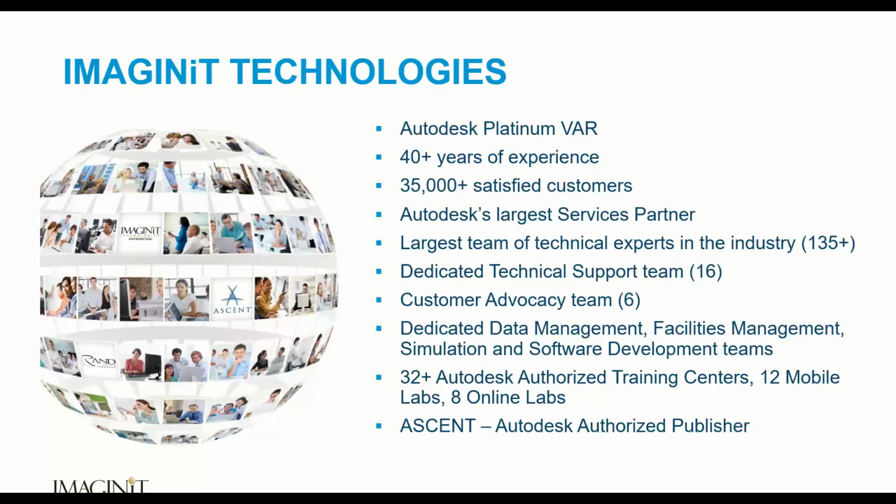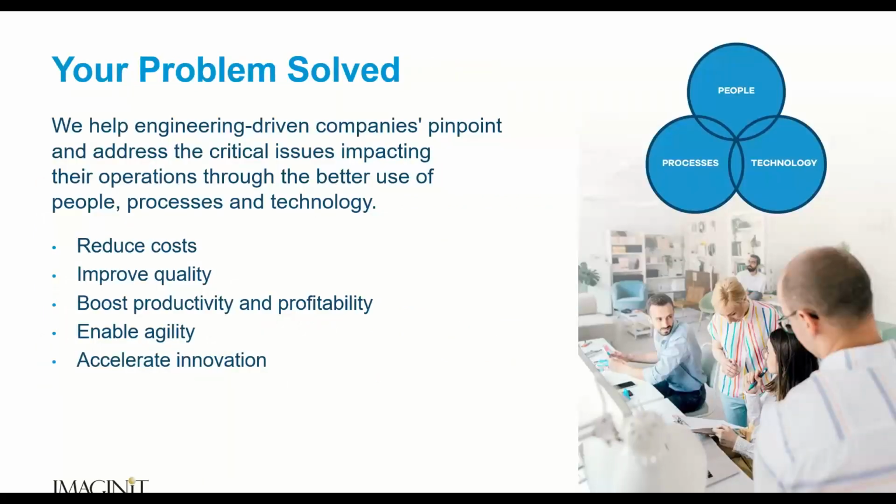So again, a little bit more about IMAGINiT. One of the things we do here is we help engineering companies address their issues, right? Anytime you're getting stuck and you can't get past the technical side of the engineering job, whether the software isn't cooperating or you simply don't know how to use the software, we can help. So we reduce costs by helping your users know the technical aspects of their job a little bit better. We improve their quality of work.